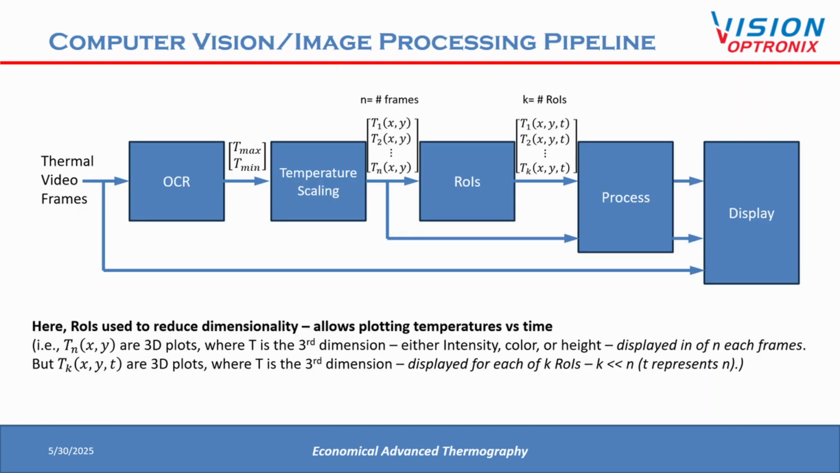Using Tmax and Tmin determined for each frame, the frame is processed into a grayscale 8-bit frame, which is scaled between the Tmax and Tmin limits. To do this, we assume the temperature is linear with respect to the 8-bit grayscale data. The result is a stack of images, with each pixel in each frame represented by a temperature. Now we're ready to visualize the data.